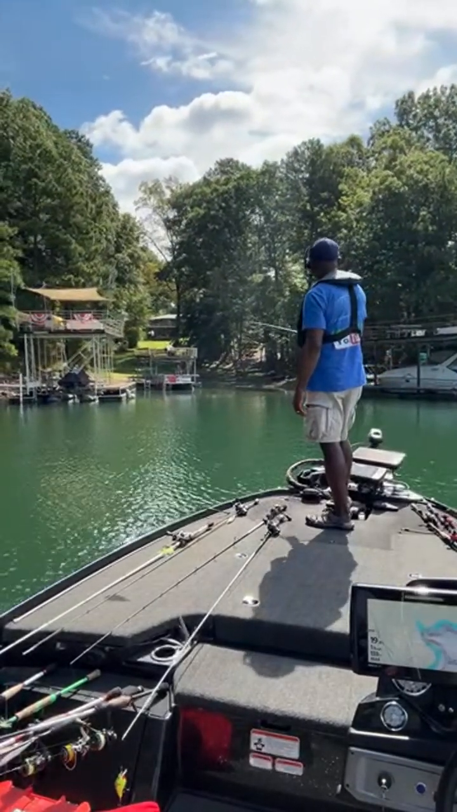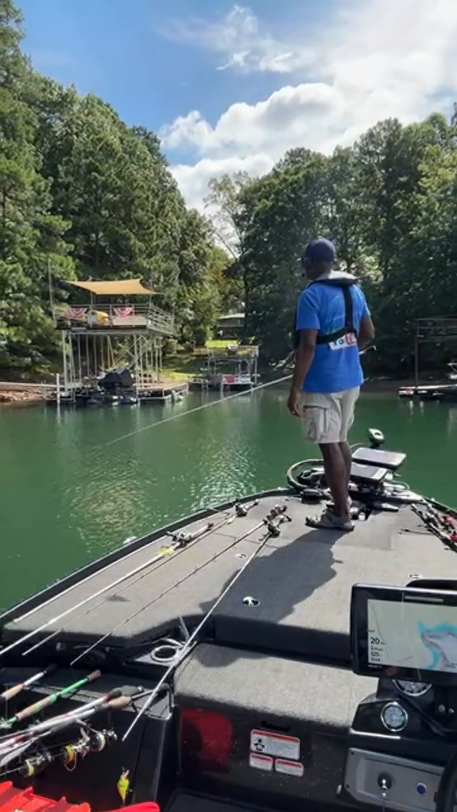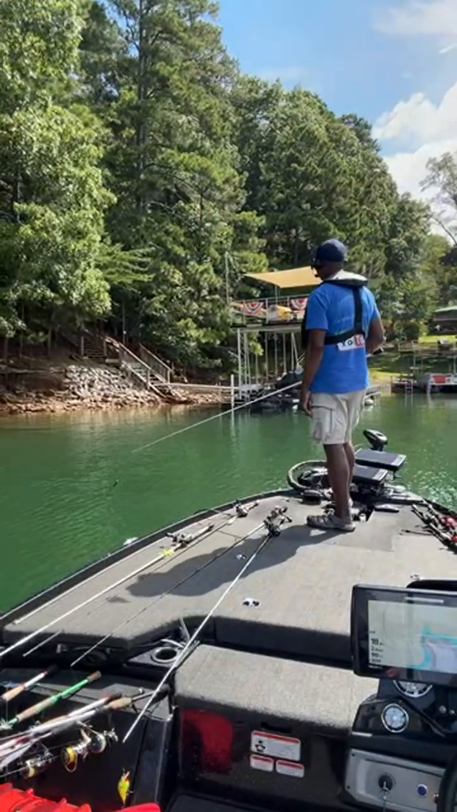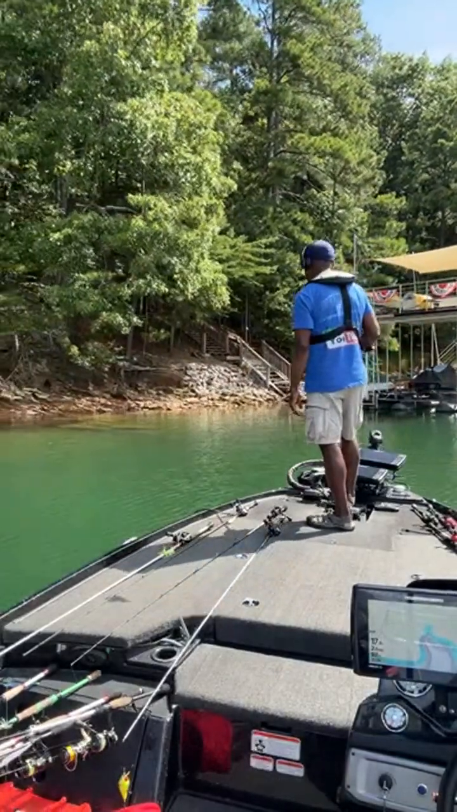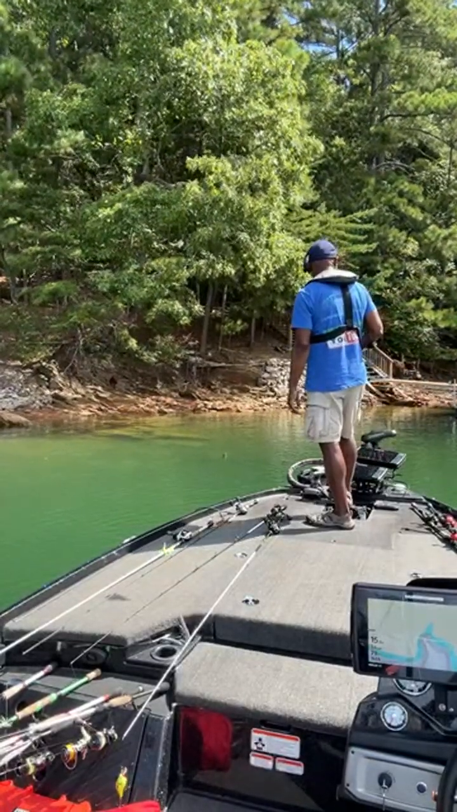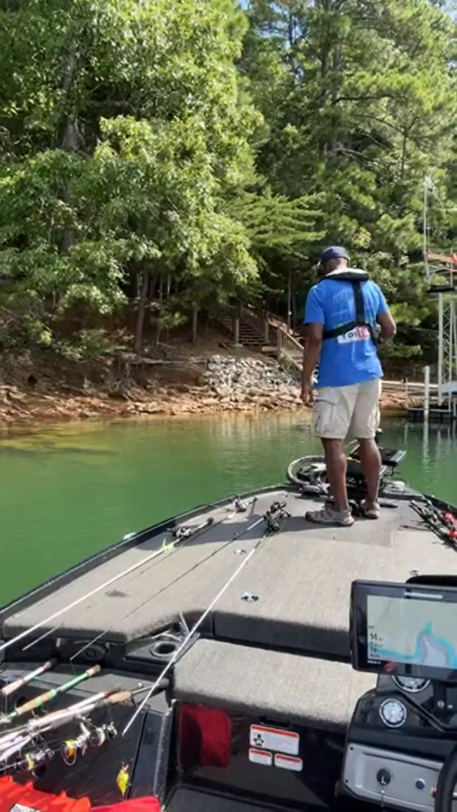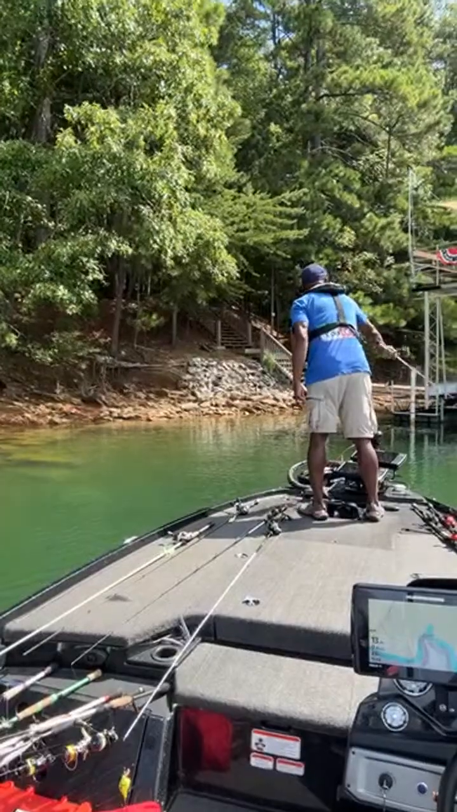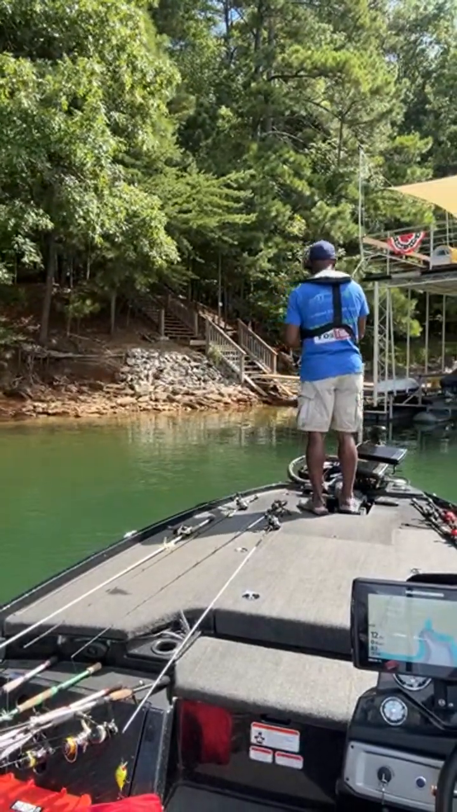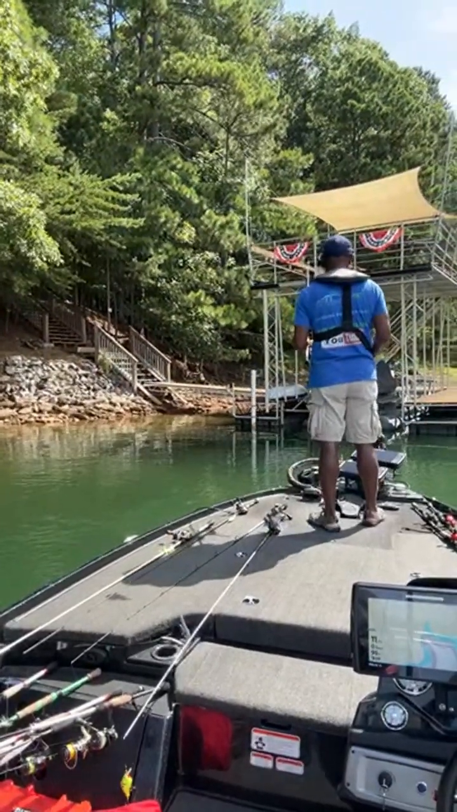All right, so now we have one, two, three docks back here. This one right here kind of looks like it's deep enough to have something in there. So I need to skip this one right in between that little jet ski lift. And that's where the shaded area is. So this is when you want to be able to get your, there we go, right down the middle. I don't know if you guys saw it, but it went right down there where I needed it to go. So now let's just let that flutter down, let it sink.